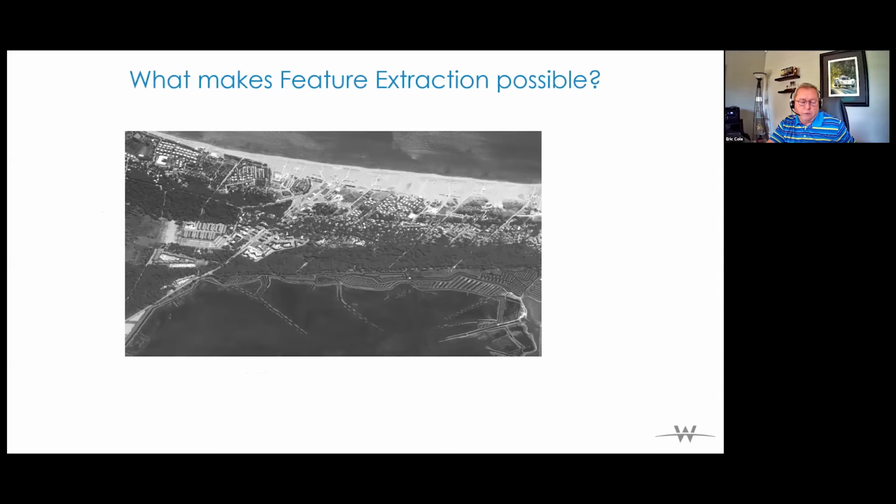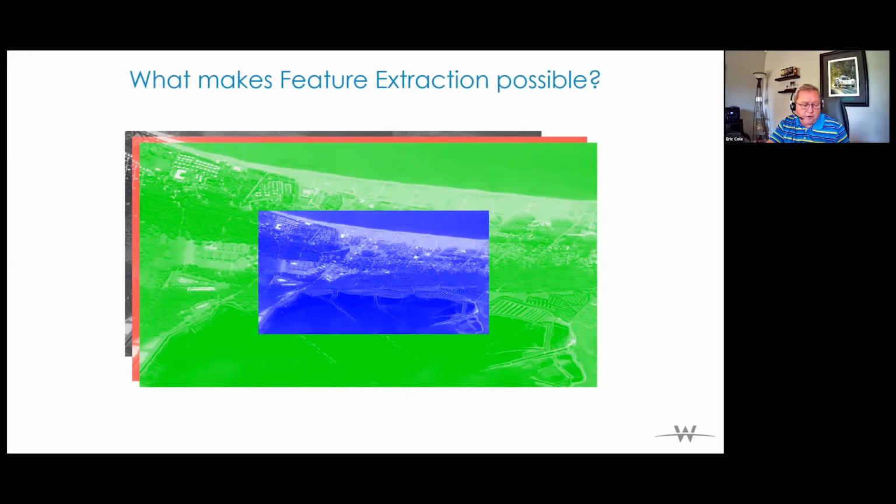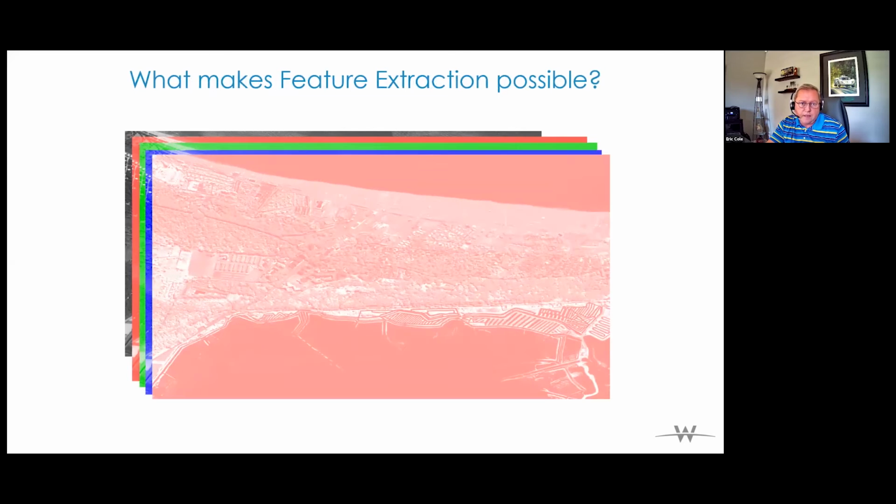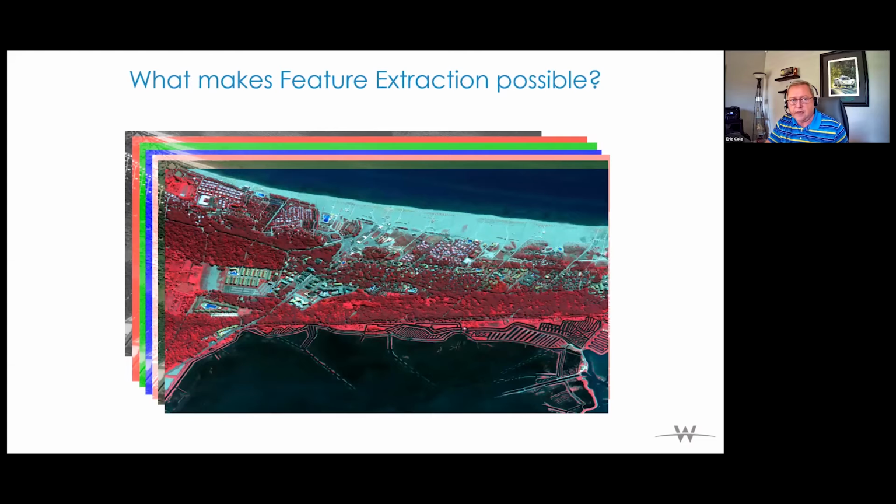So what makes feature extraction possible? We've got all of the spectral channels of pan, red, green, blue, near infrared, true color, and color infrared images that we use, any combination of that or all of those to produce data from.